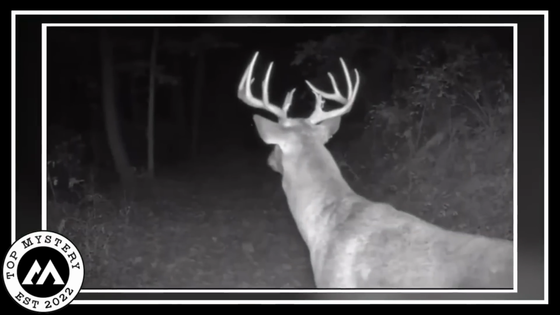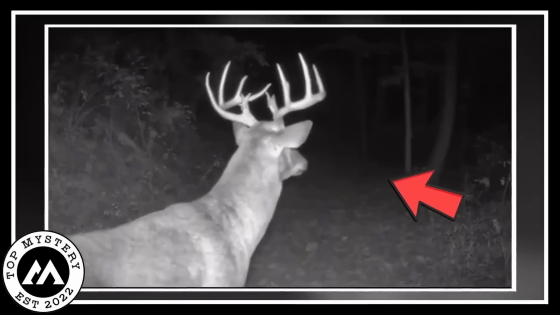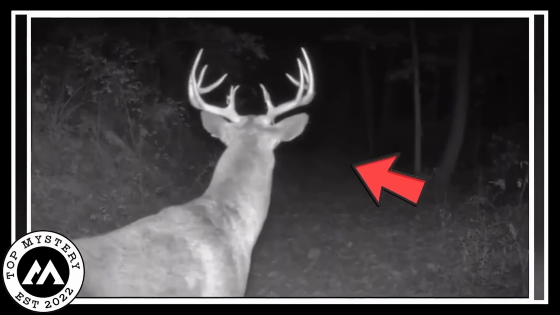Every step the deer takes seems careful, like it's following a secret plan. This interesting video makes us feel amazed as we watch nature's secrets in the moonlit forest. It's like a magical peek into the unknown, a quiet adventure caught by the careful eyes of the trail camera. The deer's eyes glow softly, adding to the enchantment of the scene. The video takes us into a fascinating world where the deer, lit by the moonlight, is on a mysterious search.